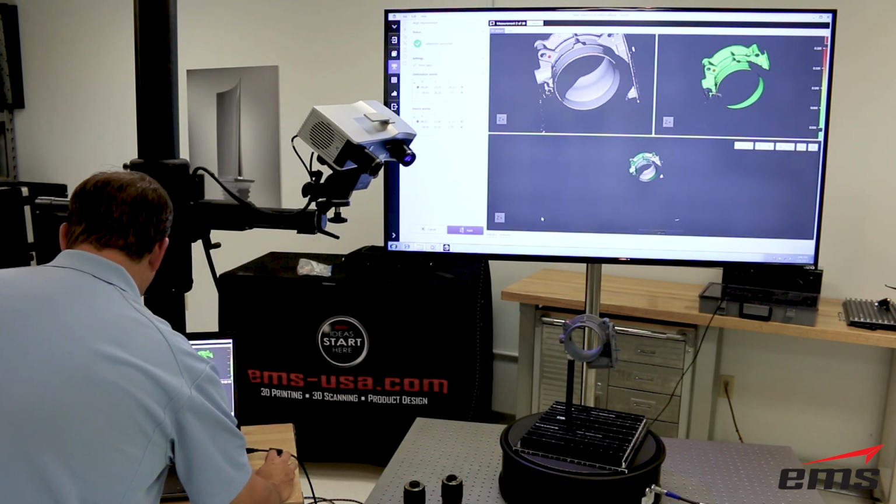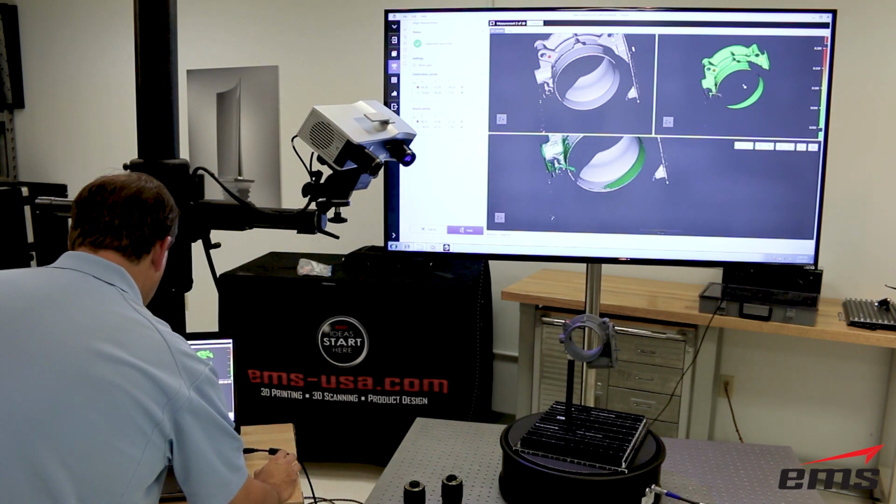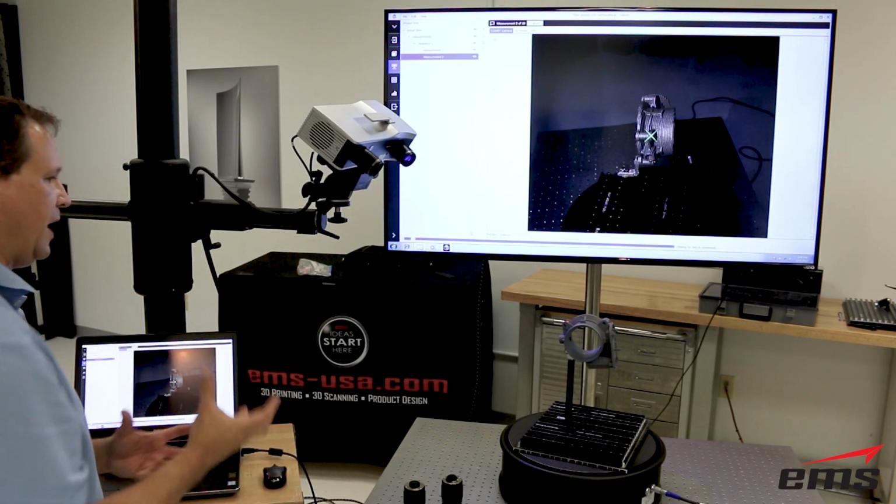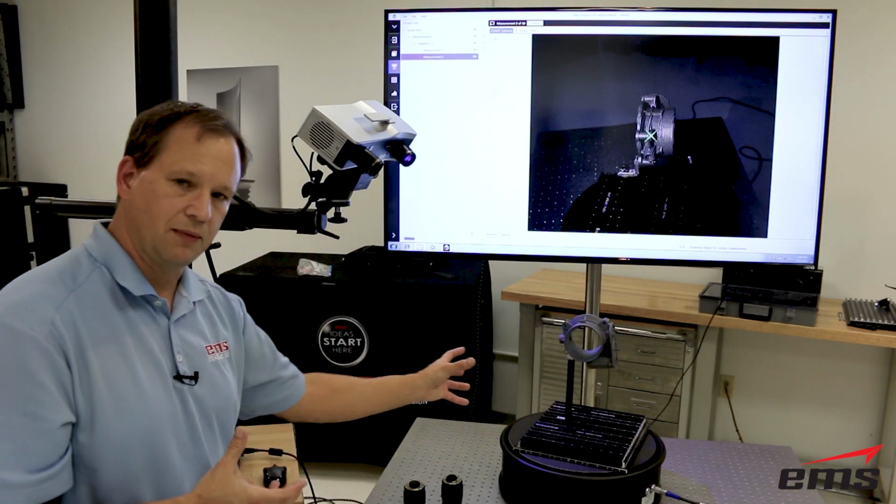And you'll start to see the data line up. And we can zoom up here. Okay? And what we're trying to do is just give it a couple of points to find the center of the table, the rotary table.